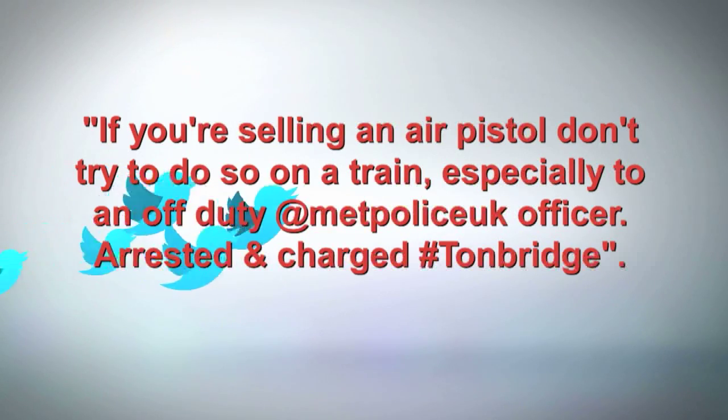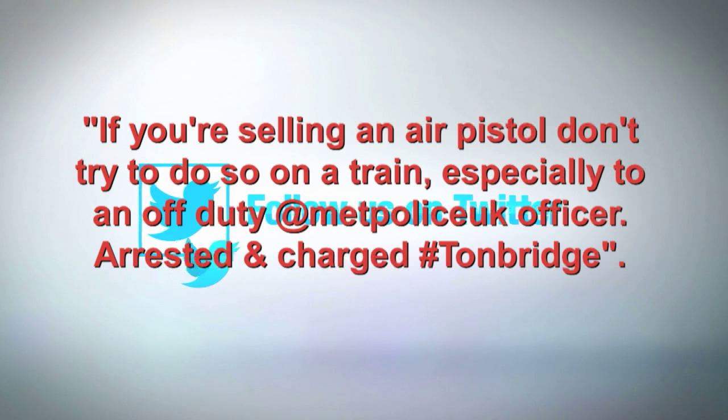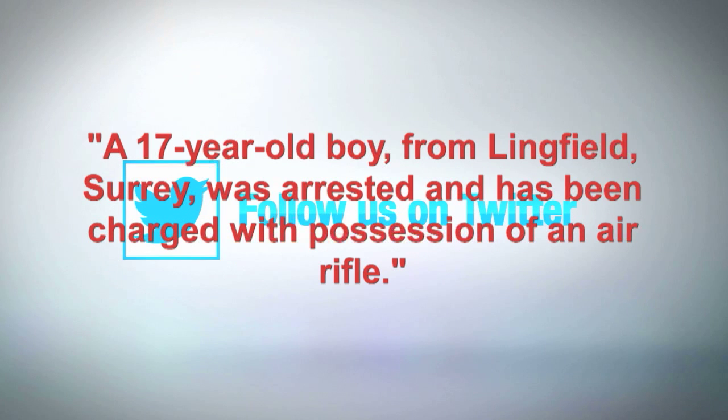The award for Tweet of the Week goes to Chief Superintendent Paul Brogden of the British Transport Police, who wrote, "If you're selling an air pistol, don't try to do it on a train, especially to an off-duty Met Police UK officer. Arrested and charged, #Tunbridge. A 17-year-old boy from Lingfield, Surrey was arrested and has been charged with possession of an air rifle."